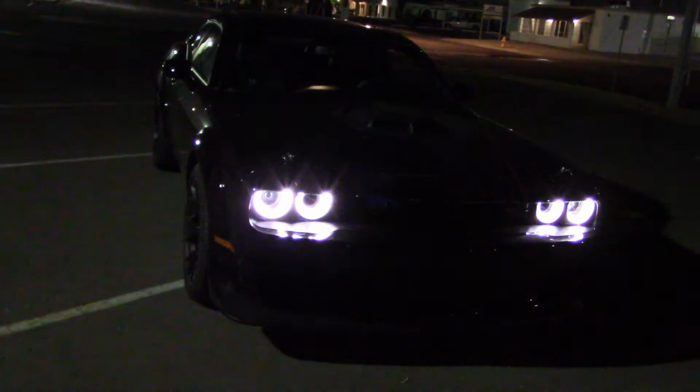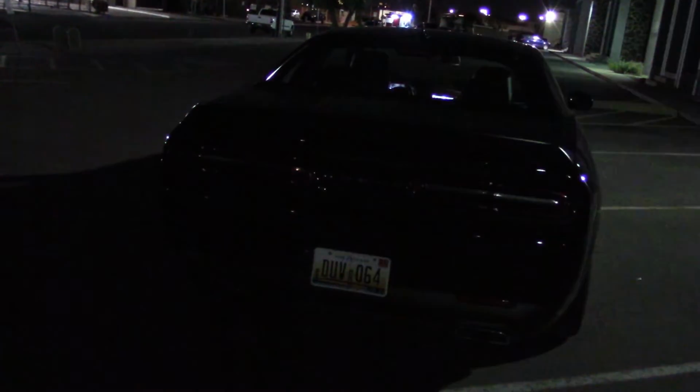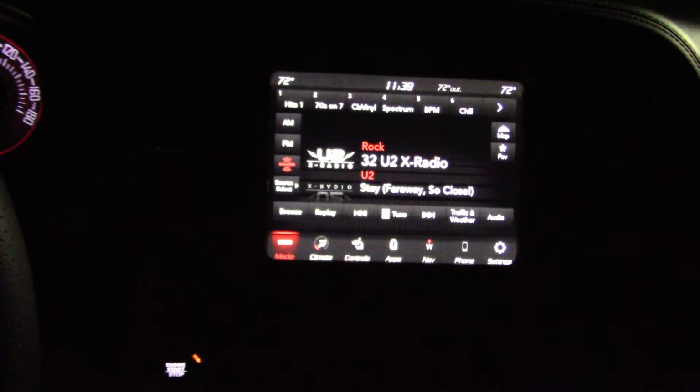Interesting. And view from the rear. Not very big, but definitely bright. And you get a good view of the cabin from here. You can see the info screen. Well, lots of pretty lights to look at in the Challenger.